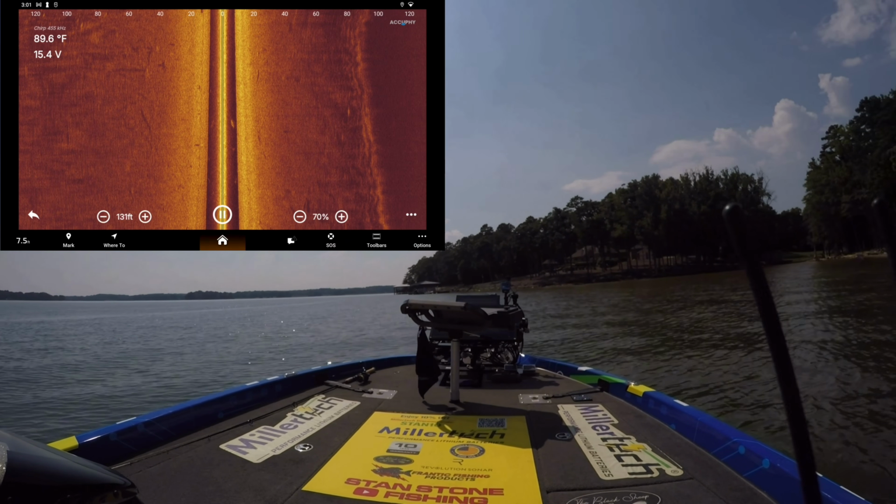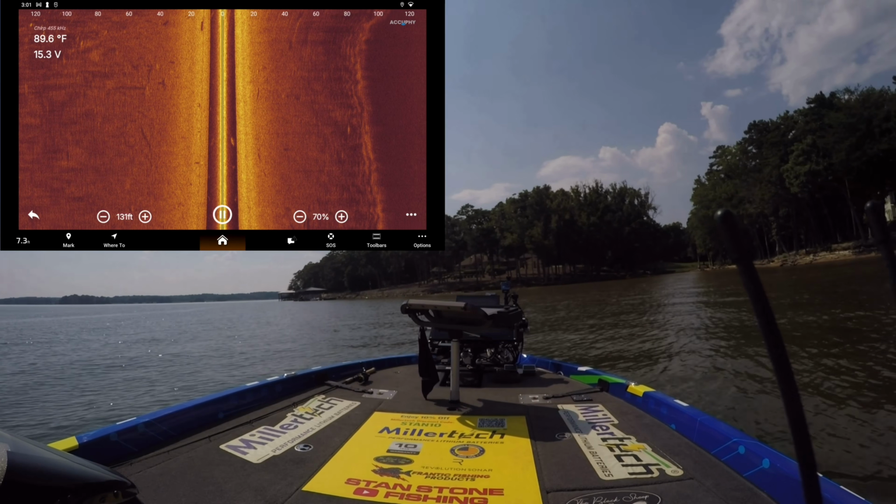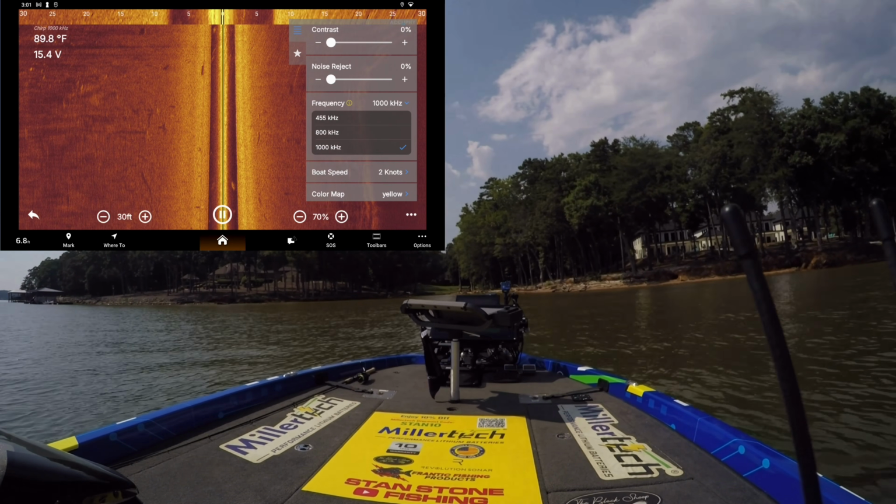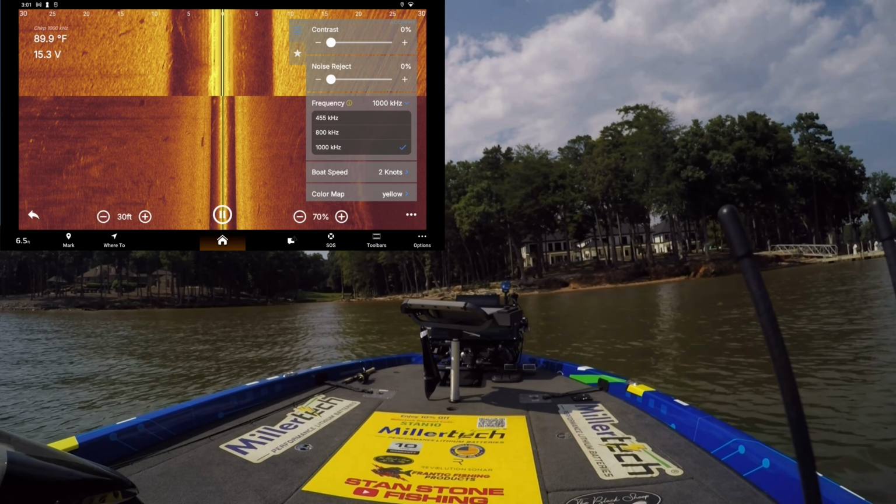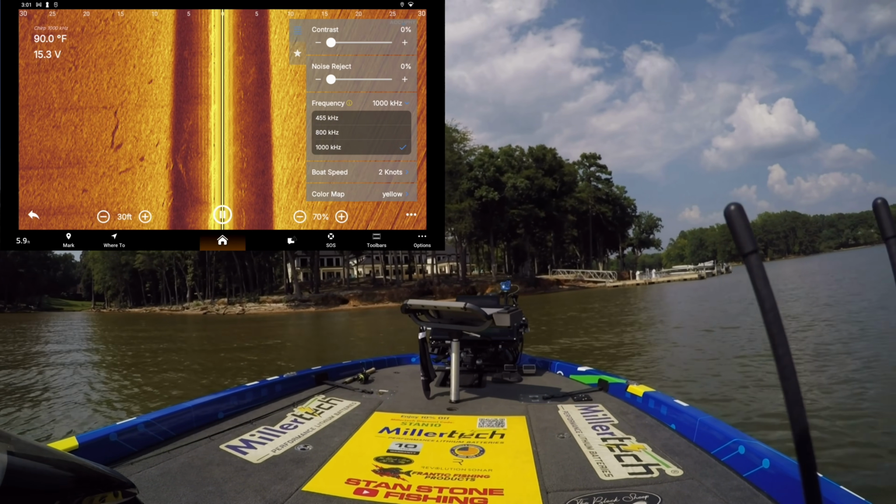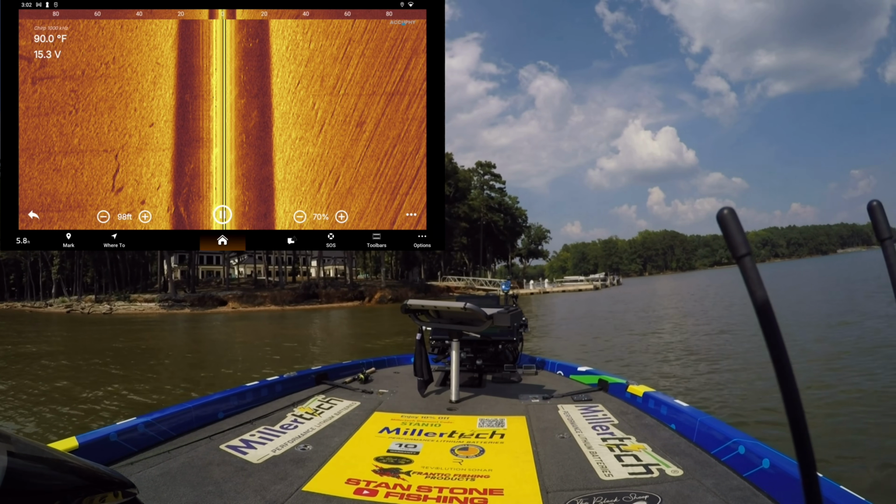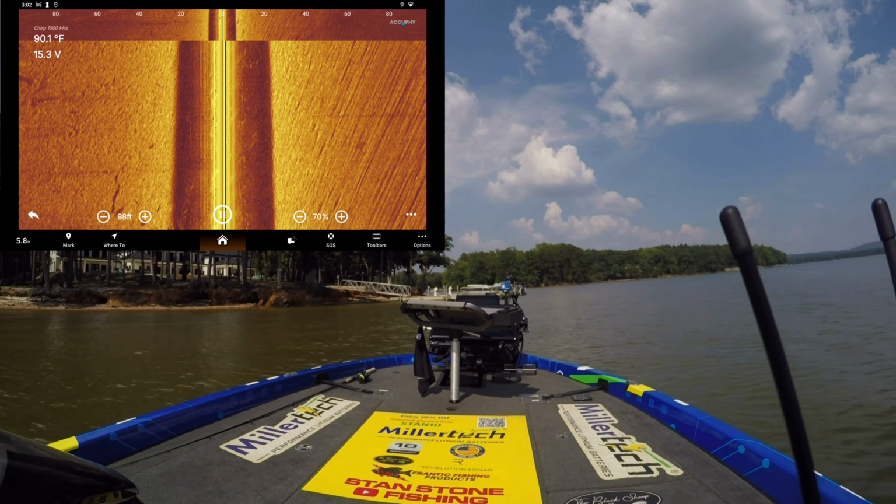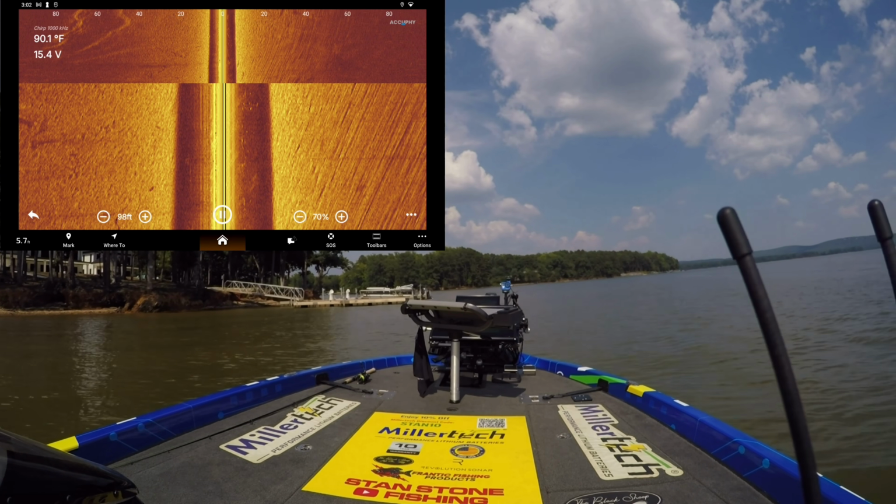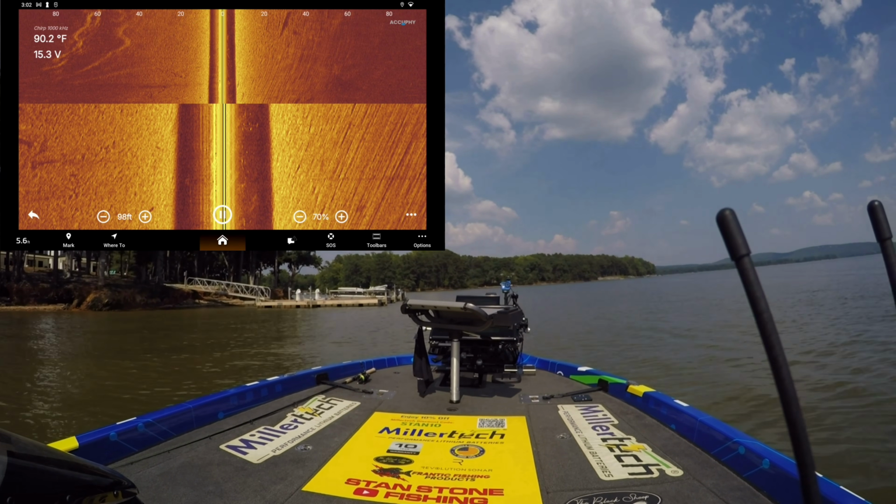What I'm gonna do, let's put it at the 1,000 kilohertz, and we're gonna go by that dock over there. Get this boat turned around, and we'll set that at that 98. We're gonna come along his dock, see if we can see the dock post coming up.